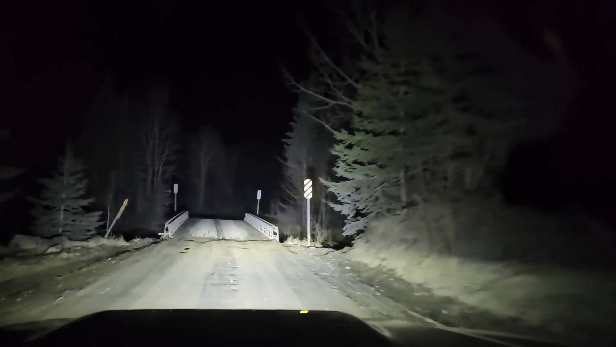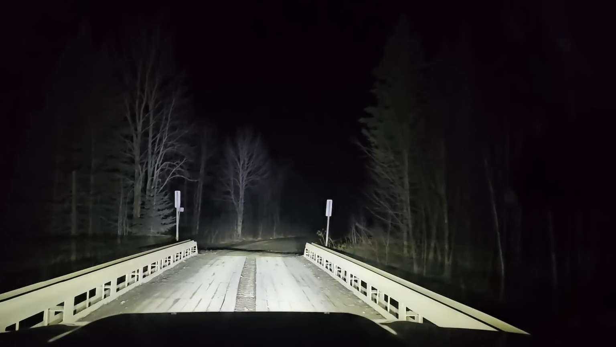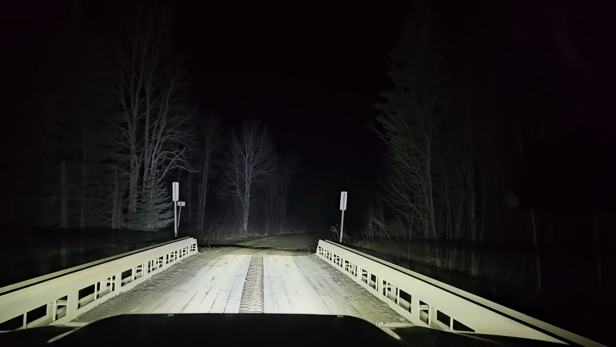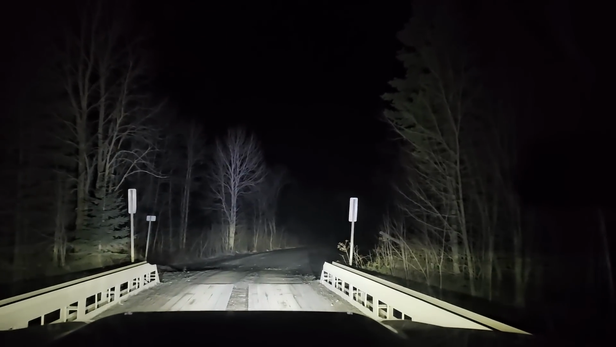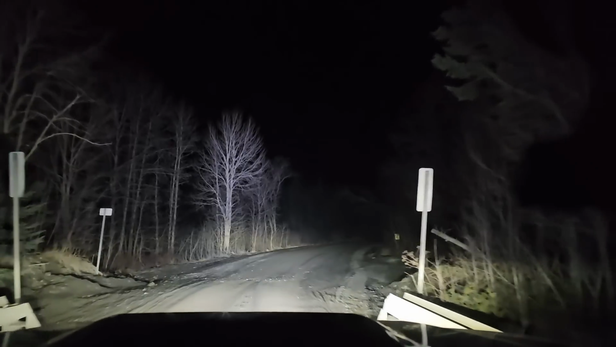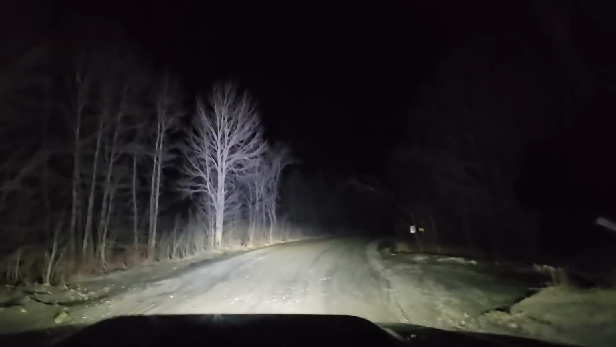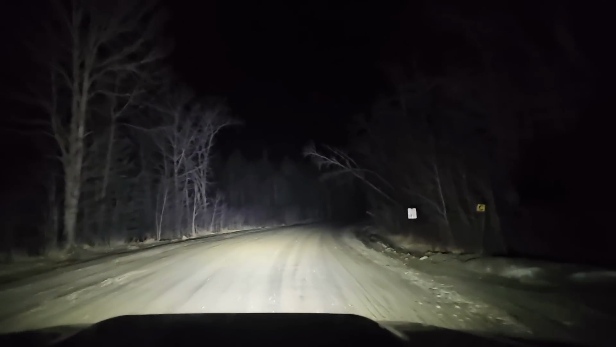What bridge is this? Not the bridge I thought it was, or is it? I think this is a bridge I swim under sometimes. If this is what I'm thinking of, it's very deep under here, and kids sometimes jump off this one. I think it is. Yeah, it is the deep one.